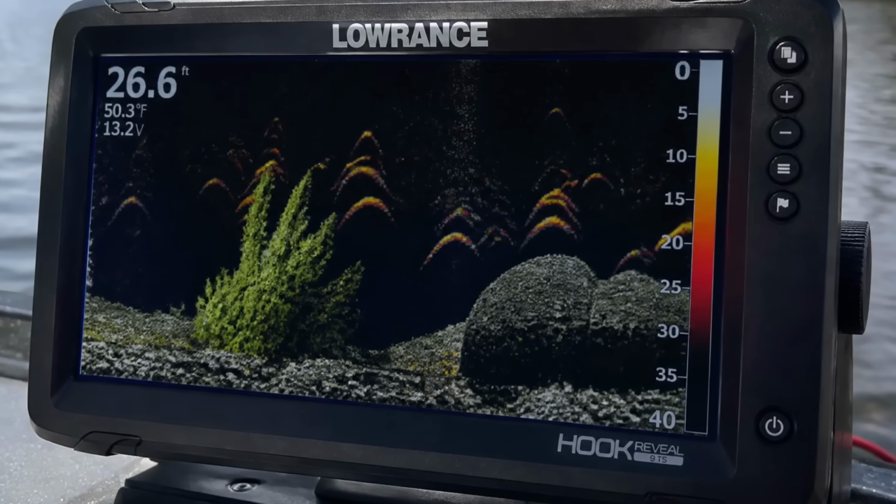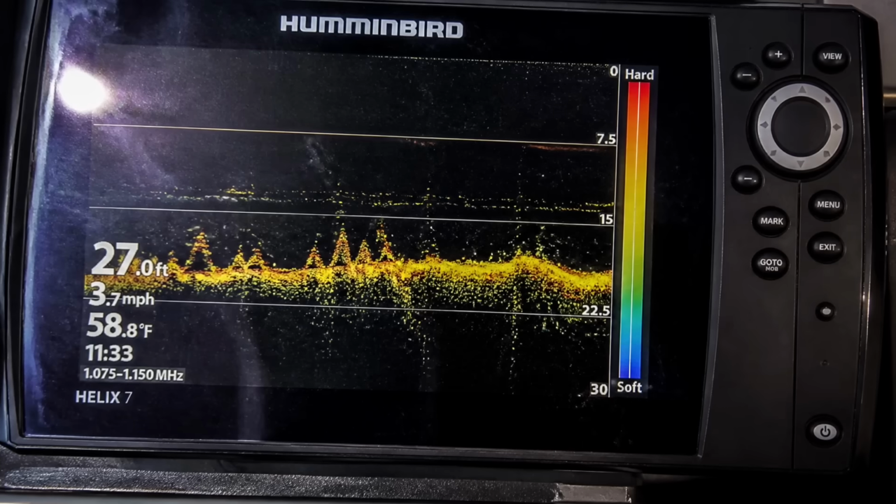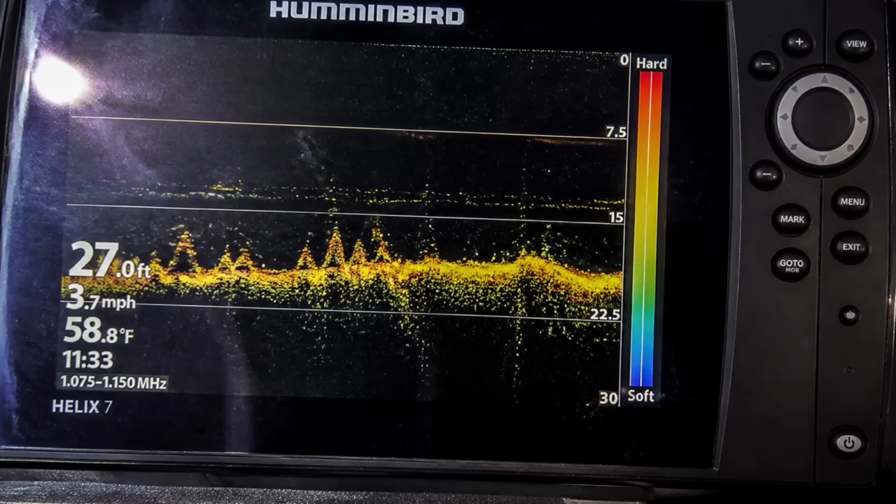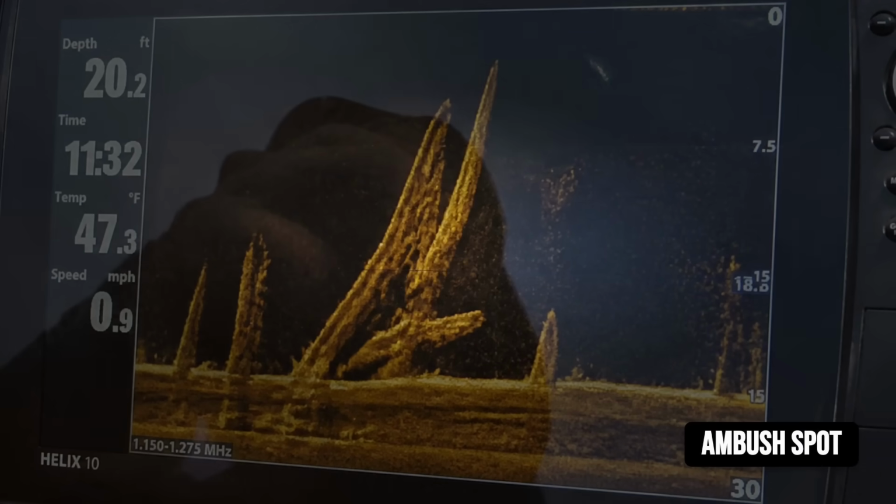don't sit on the bottom in the same shade your fish do. Learn the palette on your own unit. Hard returns running hot, soft returns running cold. And a stump pile stops looking like a school and starts looking like exactly what it is, an ambush spot with something living tucked into it.